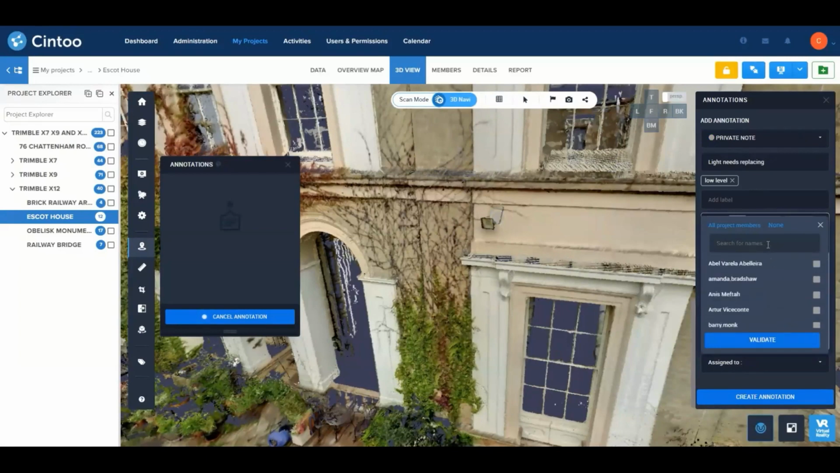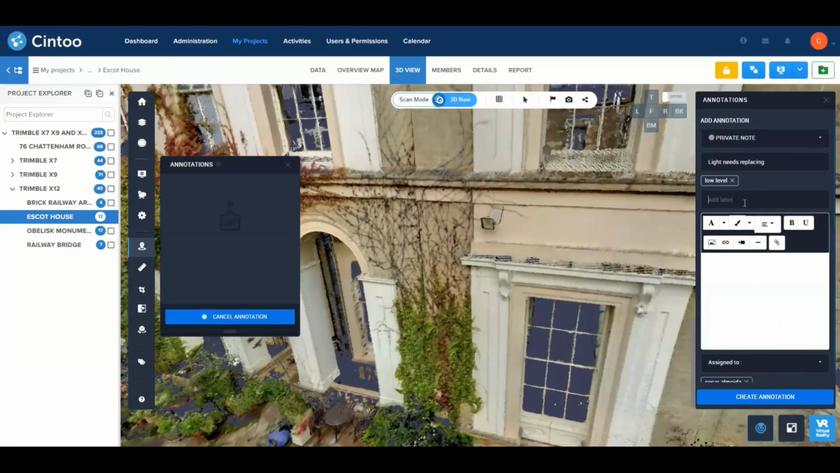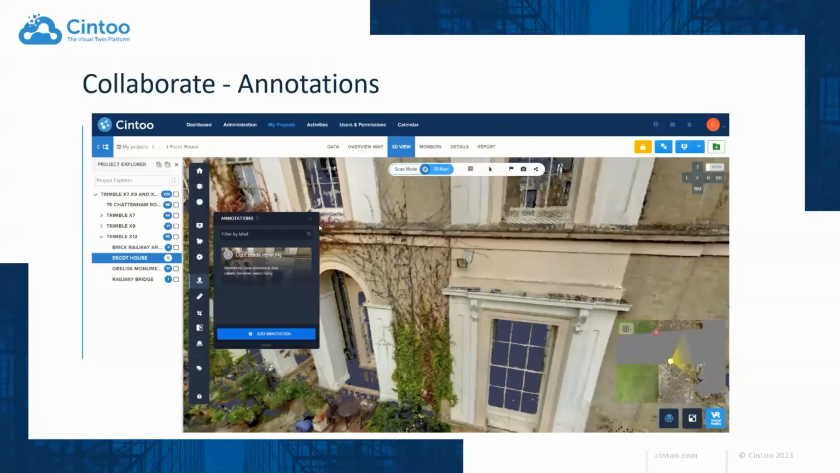There's a very nice interface, almost like sending an email, which you can also do from here, coincidentally. You can literally assign a little task to a project member. So I'm assigning a task to me to say, please go and do something about this lamplight because it's broken and needs fixing, whatever it might be. At this point, when I create an annotation, I'll get an email with a screenshot of what I'm seeing here, with the task assigned to me privately, that will then prompt me to go and do something.